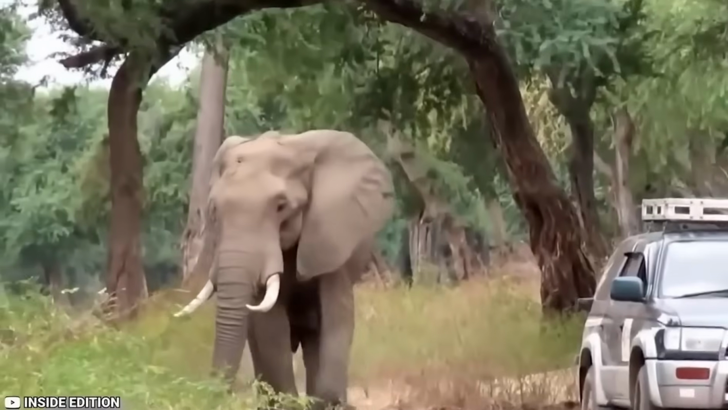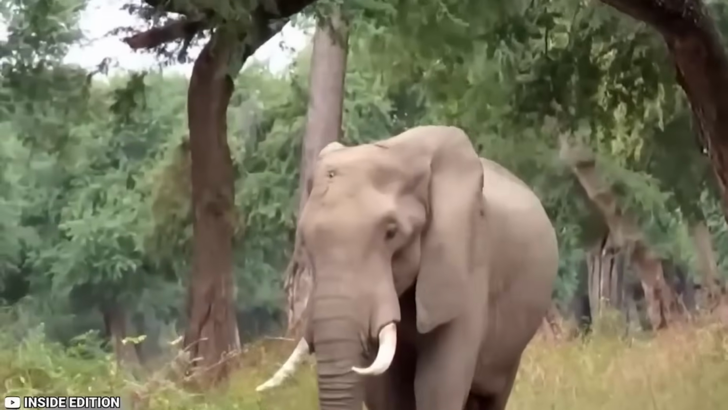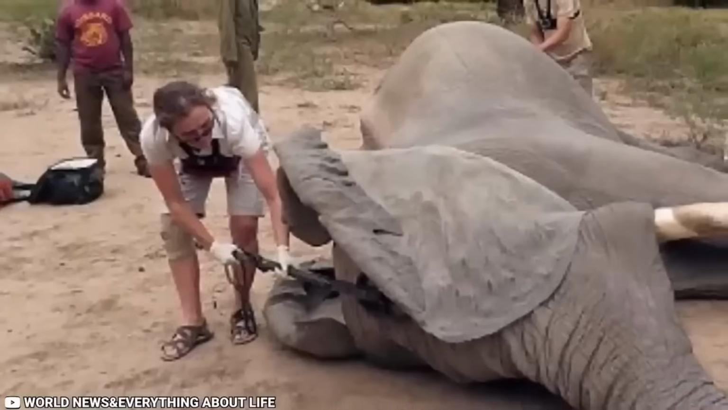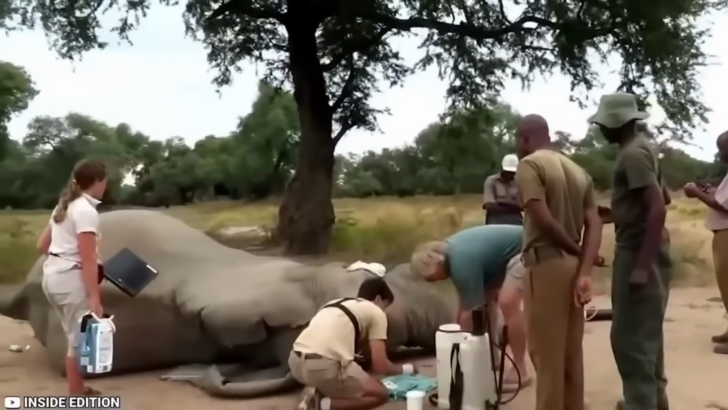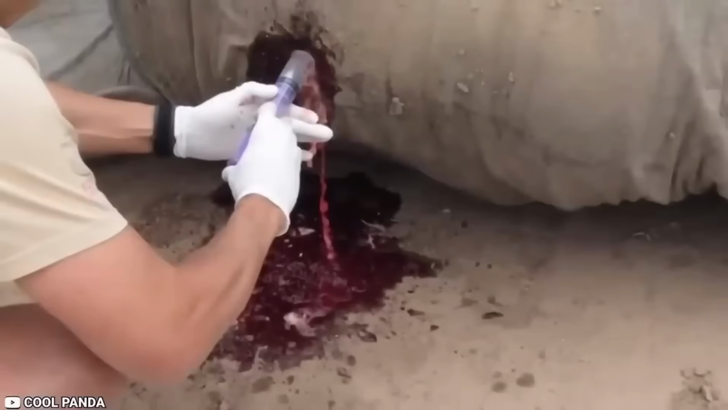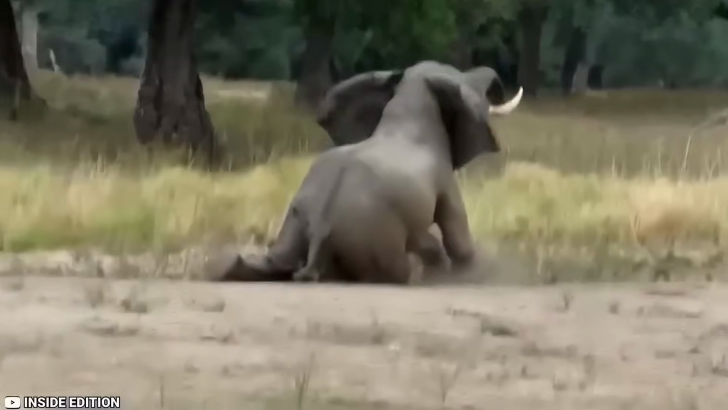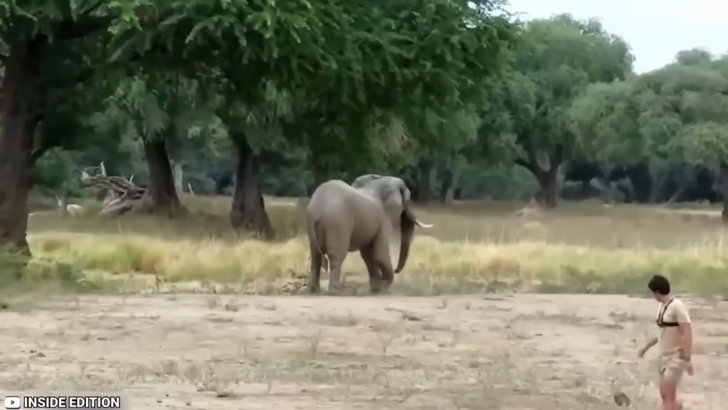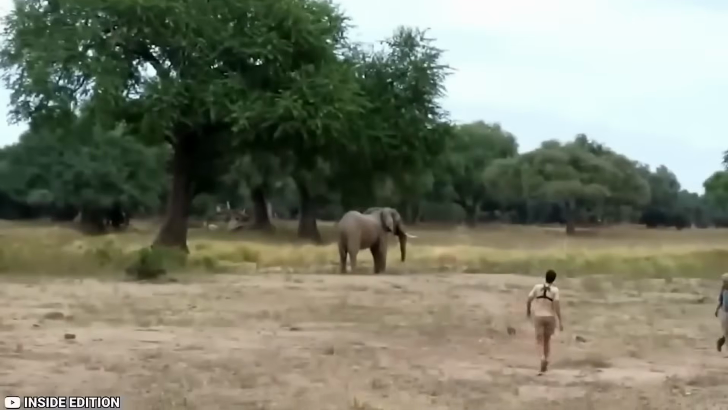This elephant survived being shot in the head, likely by a poacher. Rescuers estimate he walked around for weeks in Zimbabwe with a gunshot wound until he was rescued. The doctors got to work immediately. The elephant was set up for an emergency surgery, and they did all they could to remove the bullet from the skull and treat the wound for an infection. Hopefully, the elephant is somewhere out in the wild today and doing good.